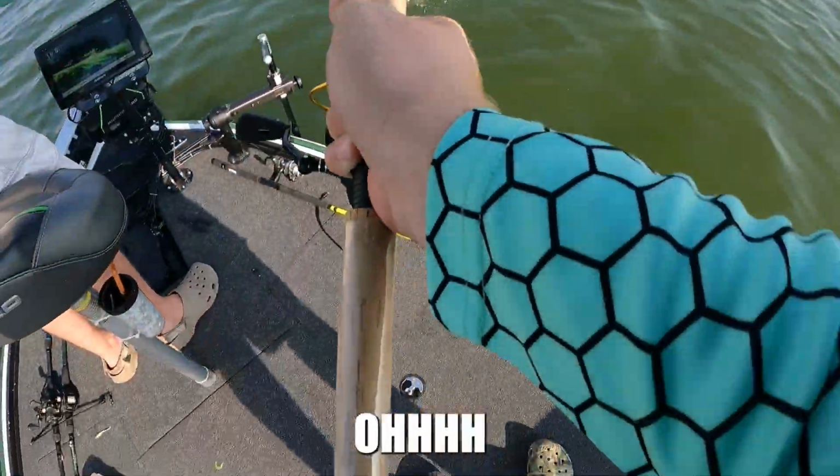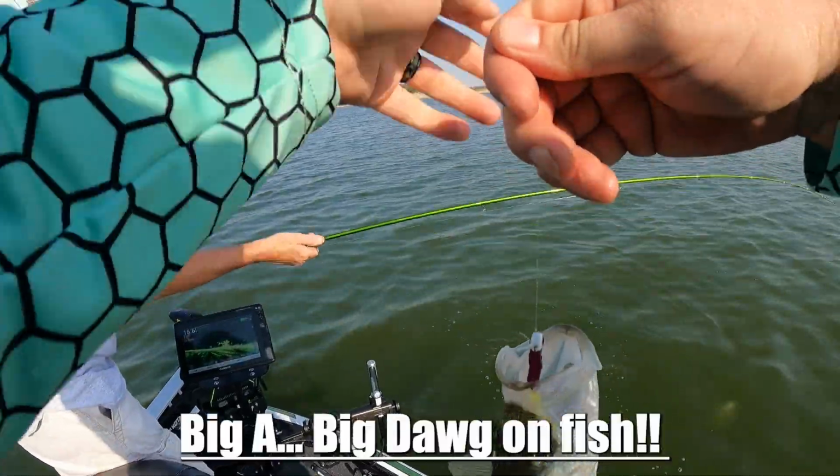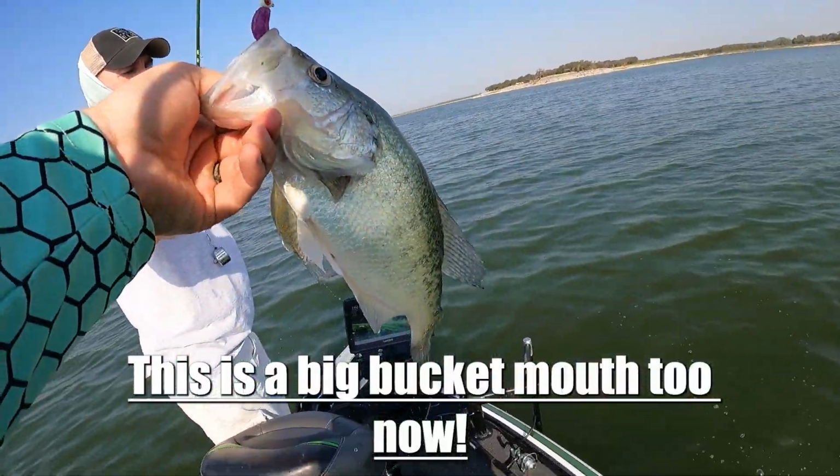We got that double. Oh, that's a big fish. Look at this tank, dude. Look at this freaking Magnum. Big doggone fish. This is a big bucket now too.